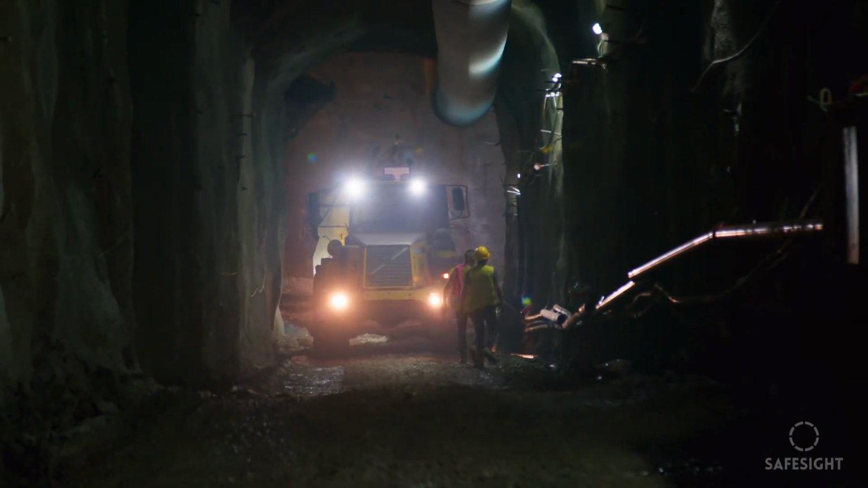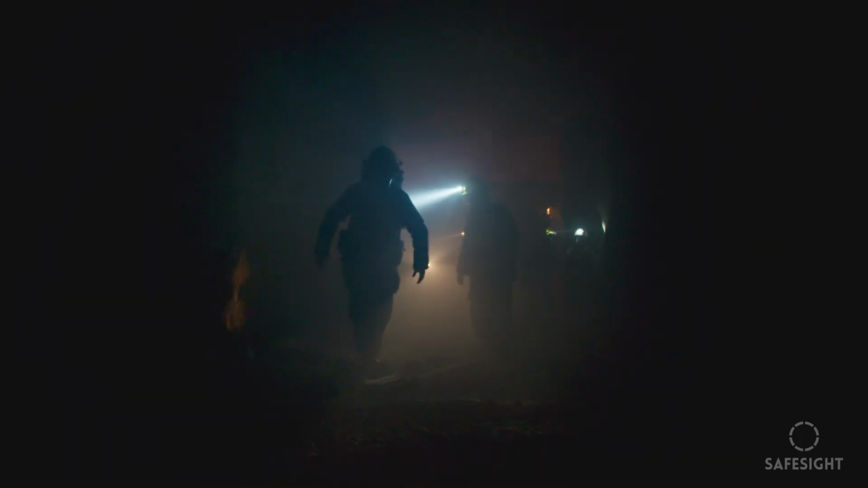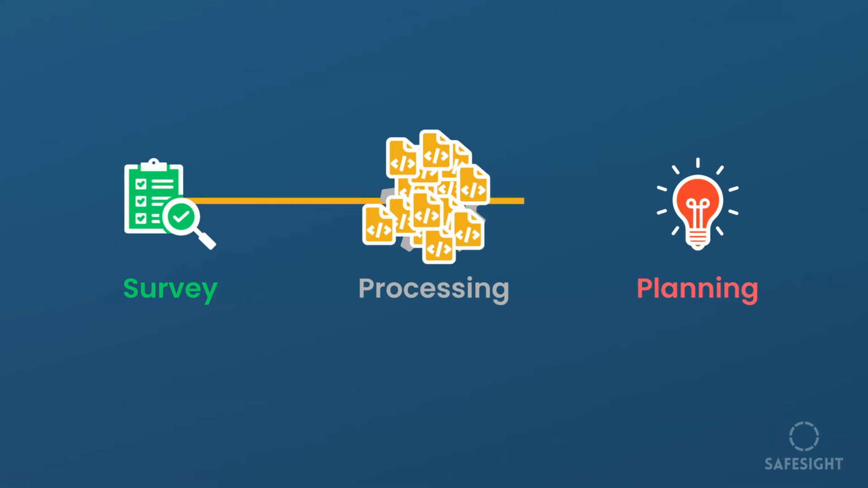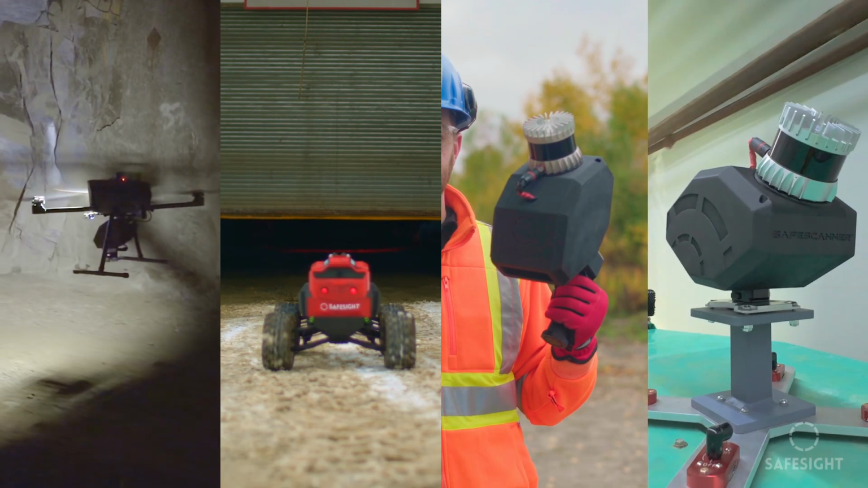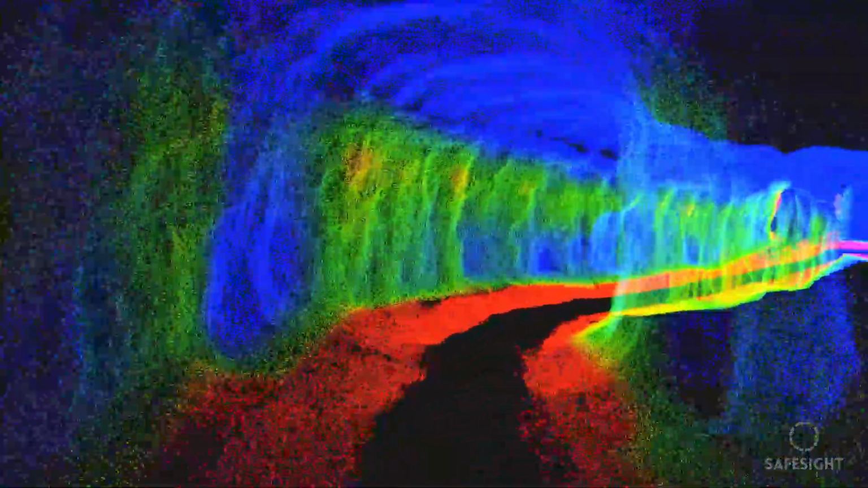Traditional survey methods require personnel to enter hazardous areas and often deliver delayed information. The gap between plan and reality creates inefficiencies, impacts productivity, and increases risk. SafeSight's 3D LiDAR ecosystem transforms underground mapping into a continuous, safe, and data-driven process.